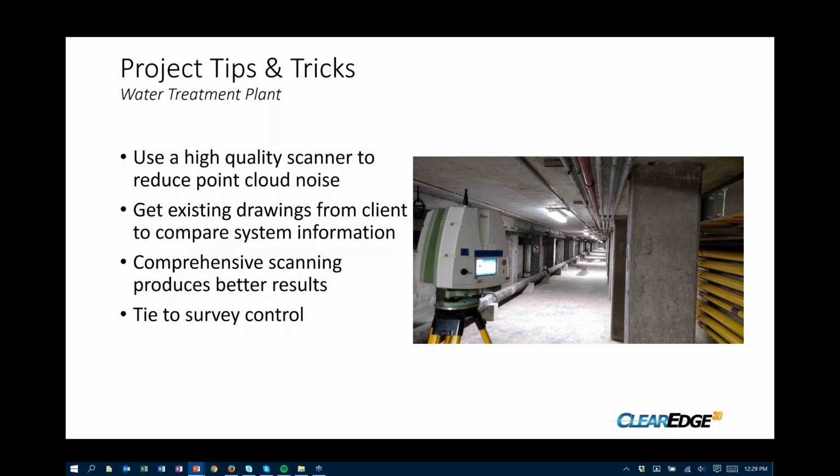And then comprehensive scanning produces the best results. What we mean by that is we're trying to eliminate as many shadows as possible. You don't have to scan at your highest resolution, but if you can get as many angles and views as possible, it certainly helps with everything on the modeling side.